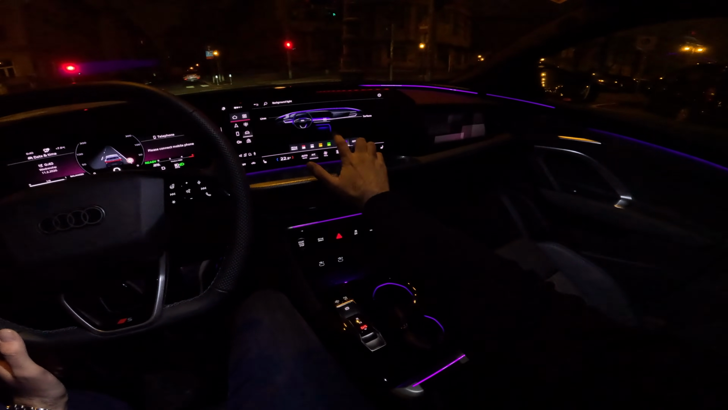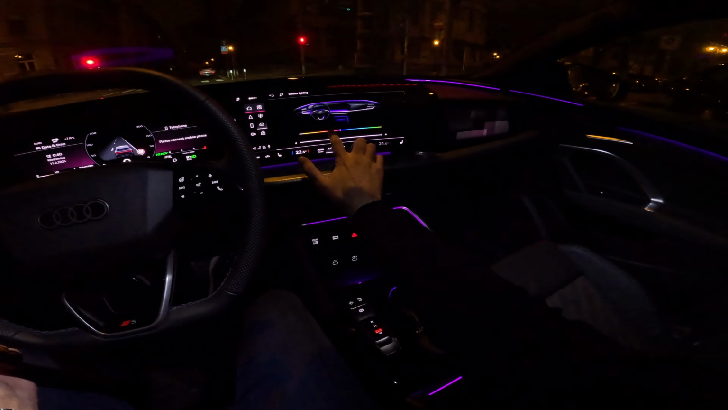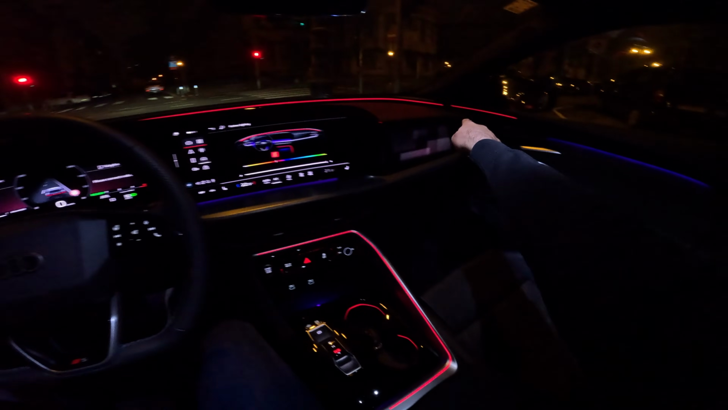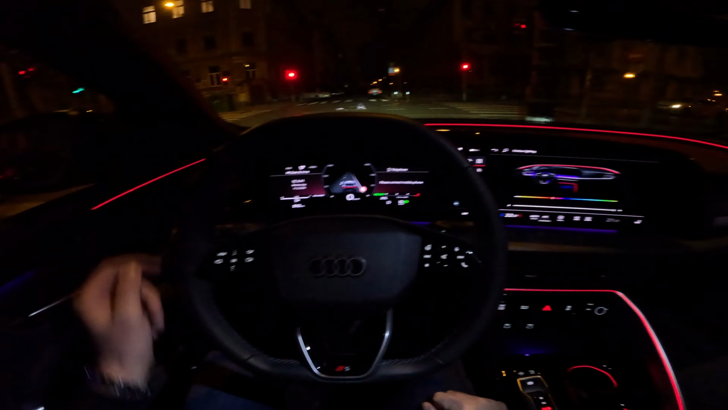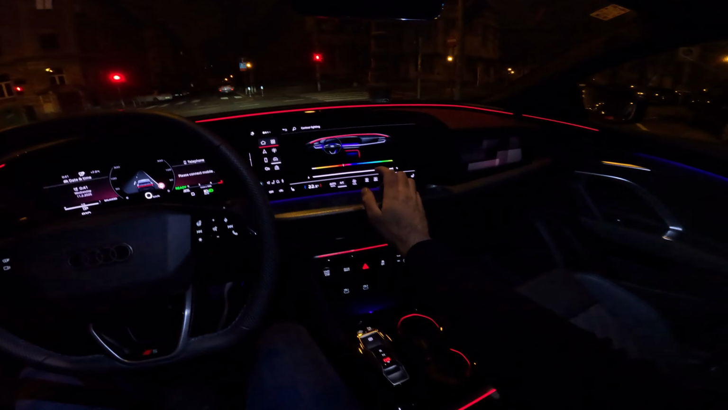Purple looks very nice as well. You can also change it by yourself. So let's say you want purple here, but you want this line to be red. Now you can also turn off this interactive bar here